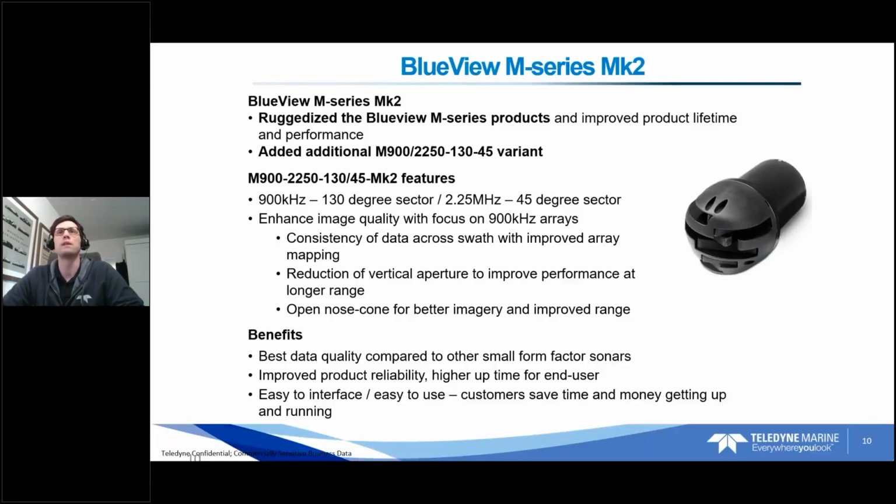I'm not going to read through this entire slide, there are a lot of words, but the main takeaways are we have improved the data quality over the entire field of view and range. We've also dramatically improved the reliability and ruggedization of the transducers specifically, which are at the front here. These are the components that both emit and receive the acoustic signal.